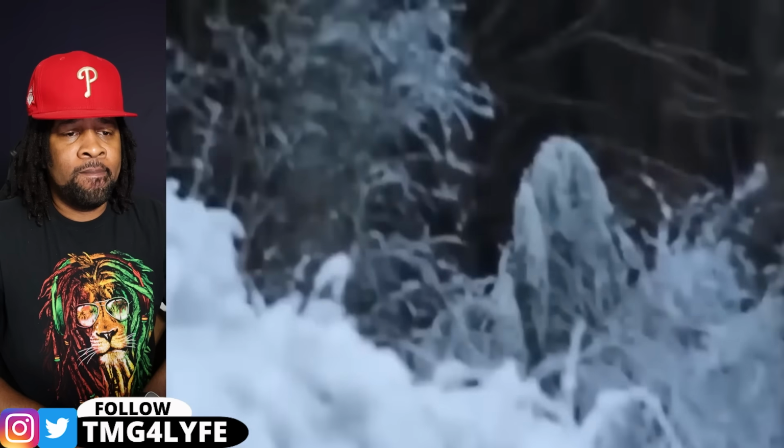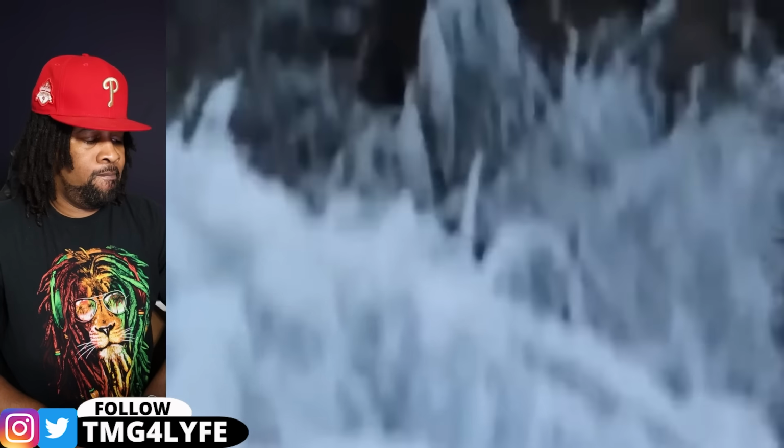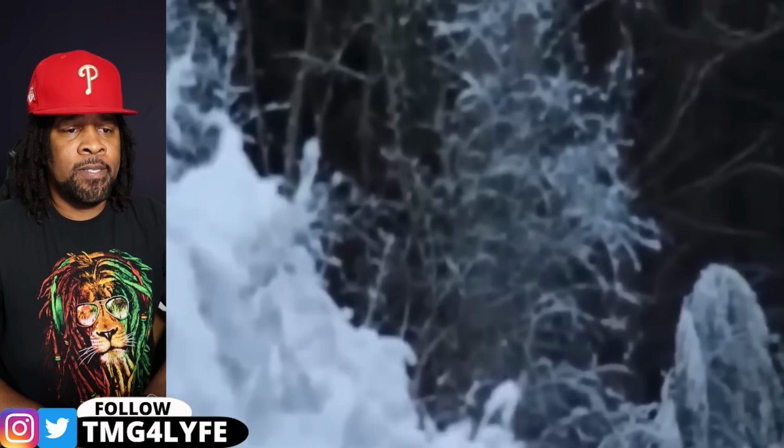Locals claim they'd heard spooky screams and come across this huge creature several times, so the debate about a possible cryptid sighting continued. What do you think about this creature? A pile of branches or something from myths?